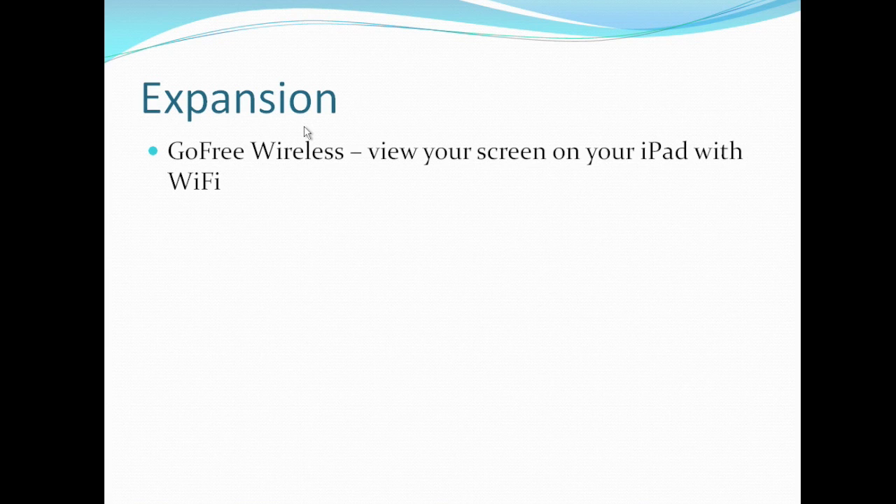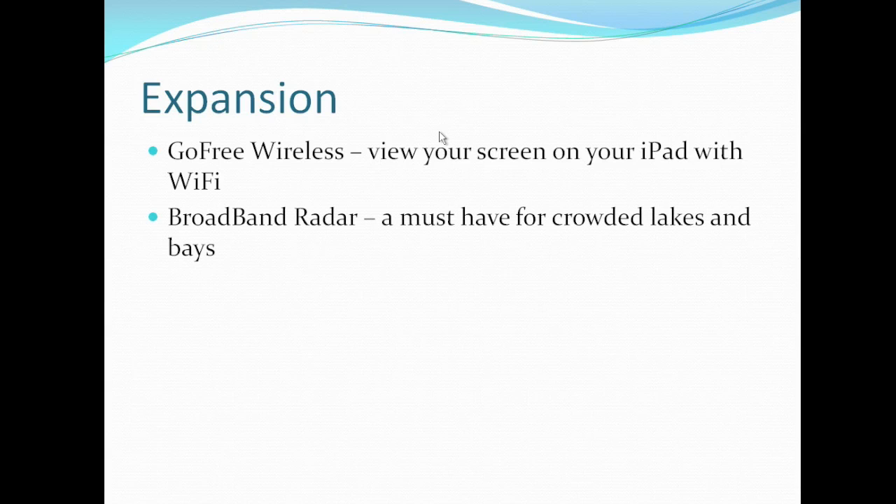Like I mentioned, you can control your entire boat with the HDS-7. So let's see what things it can do. I mean, the HDS-7 can do everything except make toast. The first thing is a feature called Go Free Wireless, where if you have Wi-Fi capability on your boat, you can view your HDS-7 screen on your iPad using the app that Lowrance makes. There's also broadband radar. You would need an external radar dome for this, and it's a must-have for crowded lakes and bays, if that's where you go out fishing. It is a must-have safety feature.